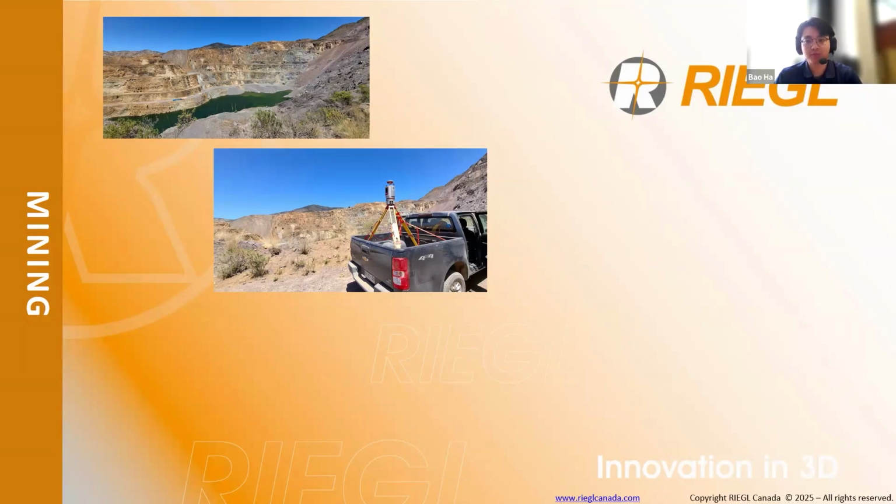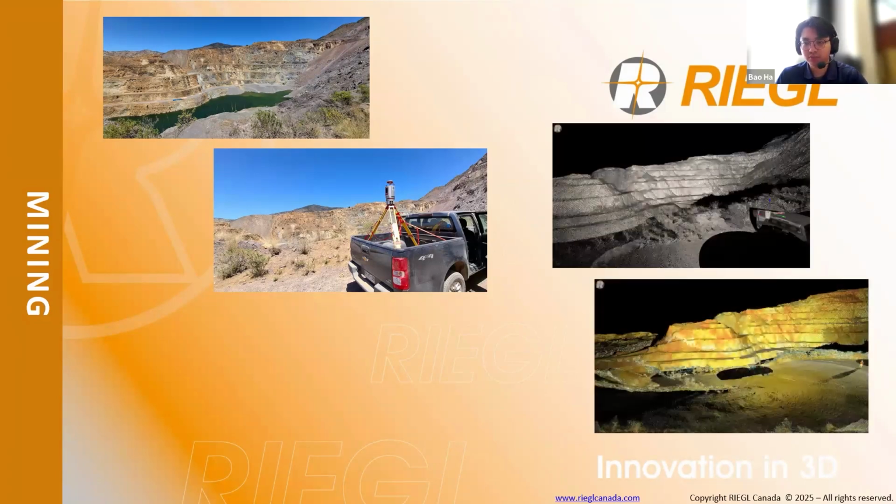The plan was to develop and restore the land, focusing on sealing leach dumps, land reclamation, and replanting vegetation. So a key part of the process was making sure the mine's infrastructure remained stable, especially the pit walls and the berms in high-risk areas. And that's where RIEGL's terrestrial laser scanning stepped in.